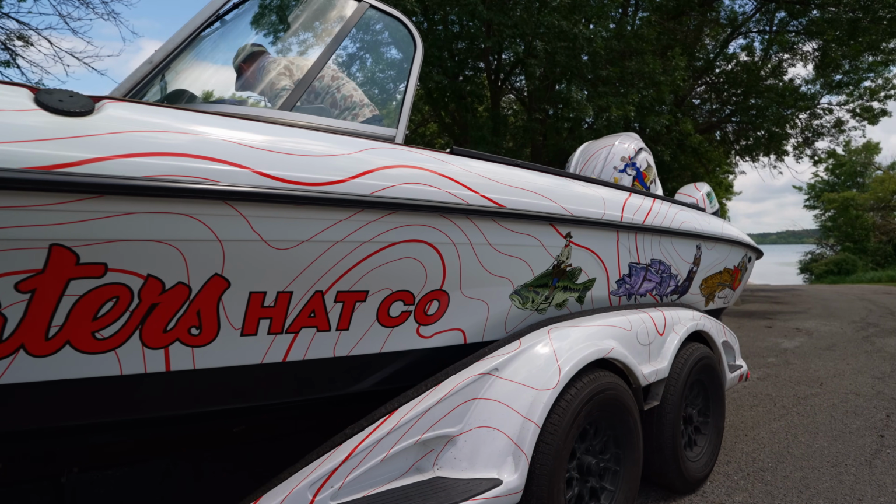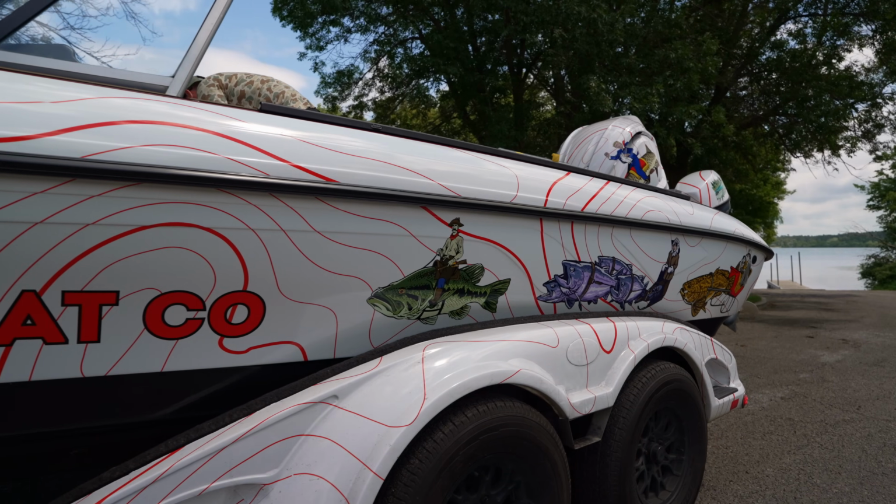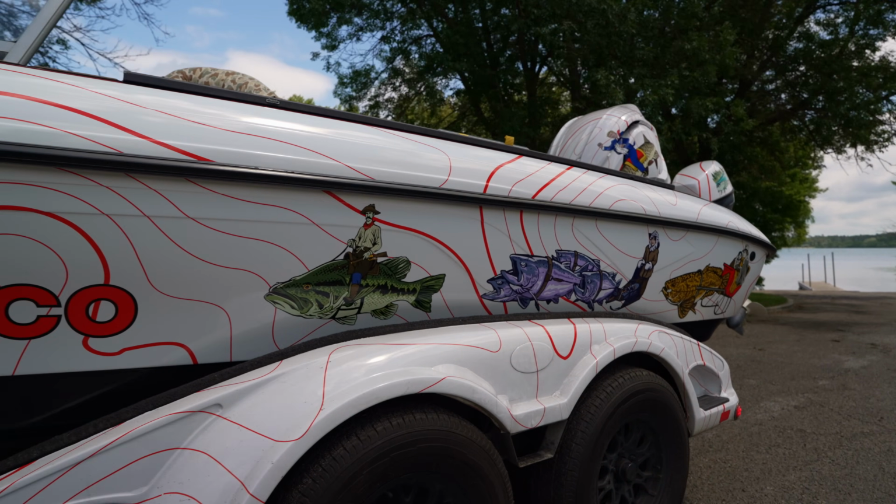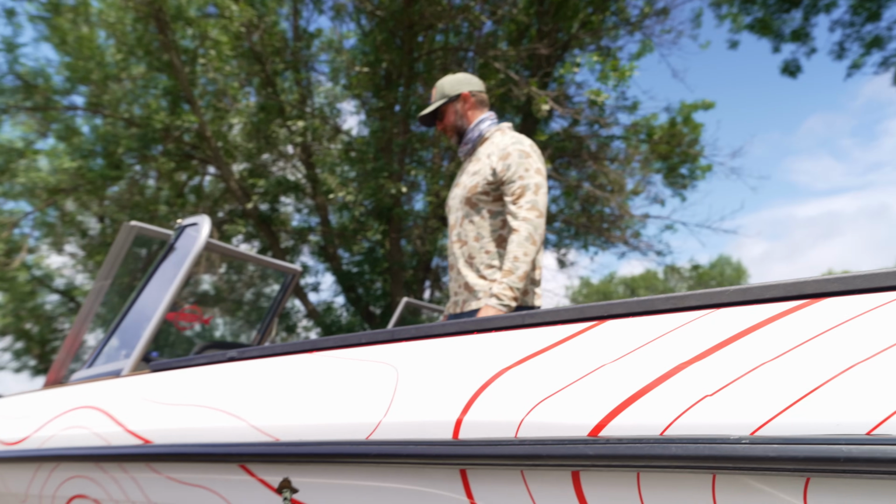Thanks. Yeah. I cleaned it up a little bit, had bugs all over it from last night. Yeah. There's some poop scattered throughout the cabin area. I bet. But it's a good sign. Good sign.